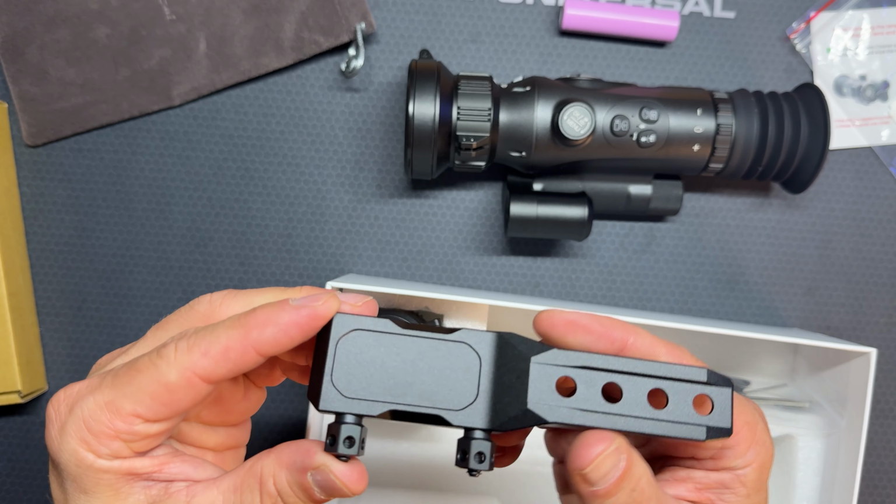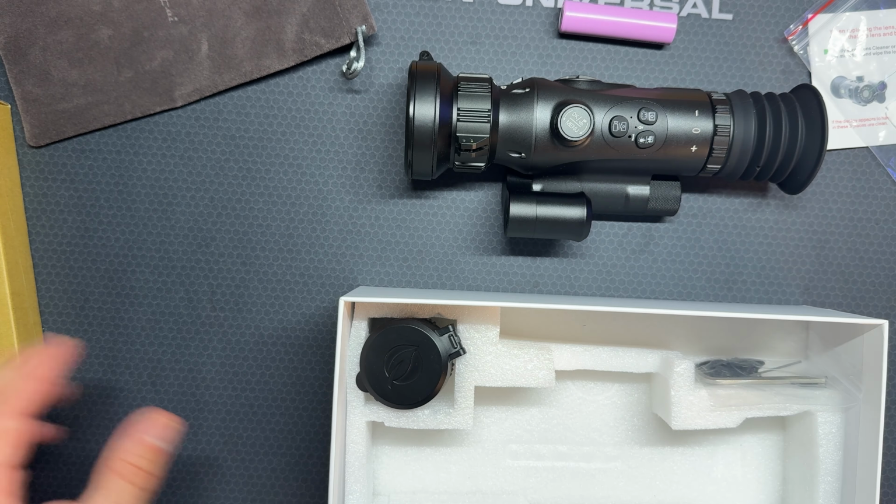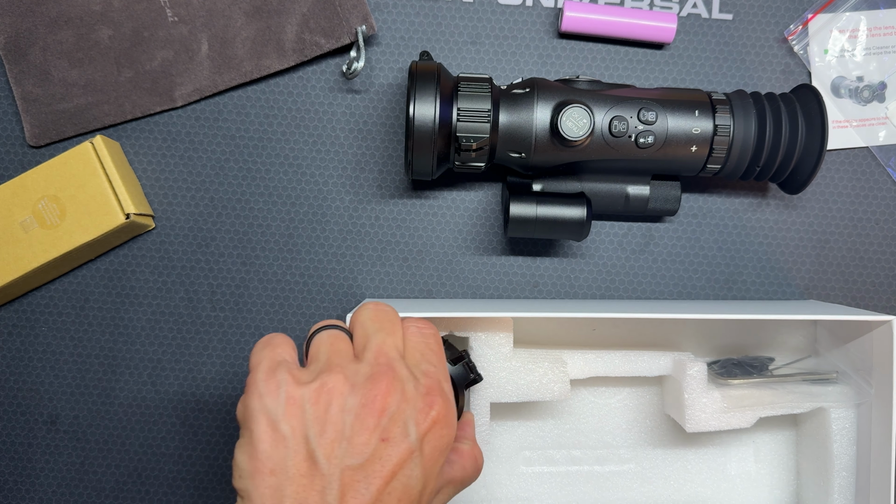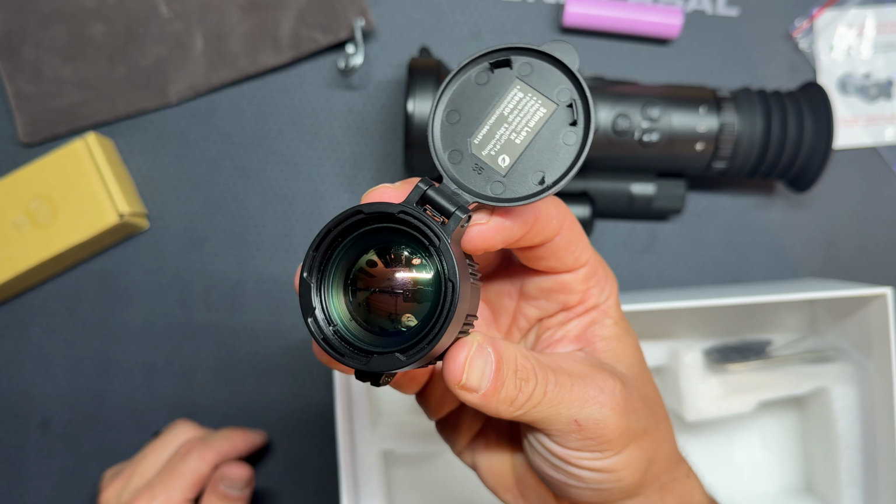And then we have our mount to mount it onto and put on our rifle. But they also did send us out a quick detach mount, which we'll open up here in a second as well. And then here we got the 35mm lens. Let's open this guy up.